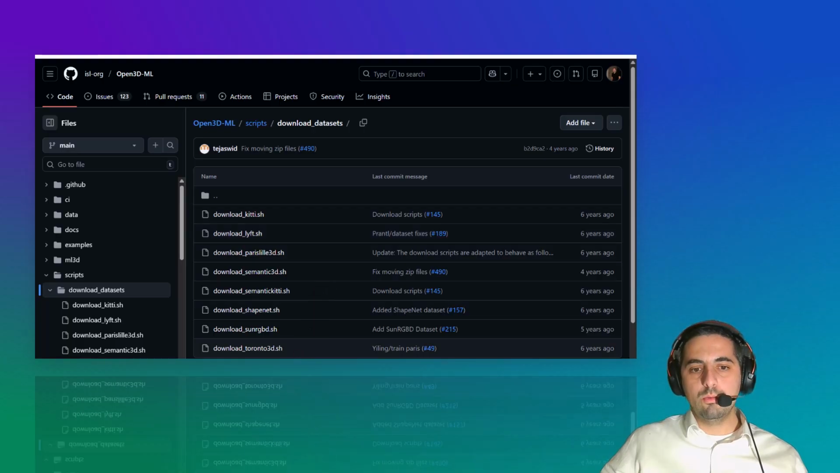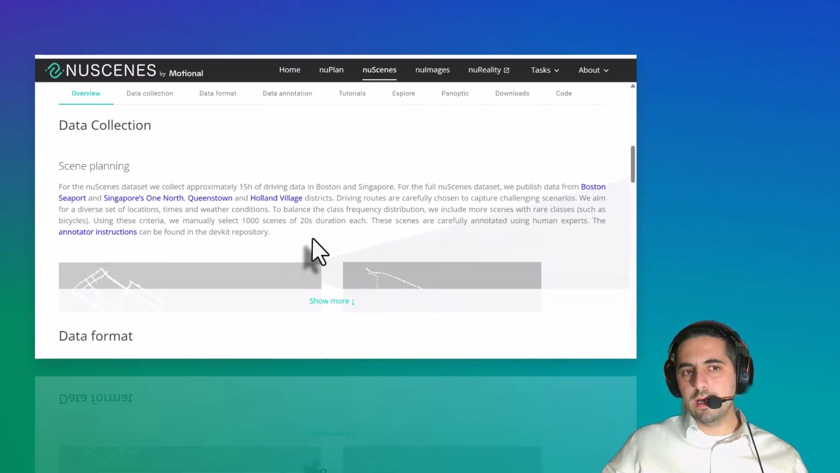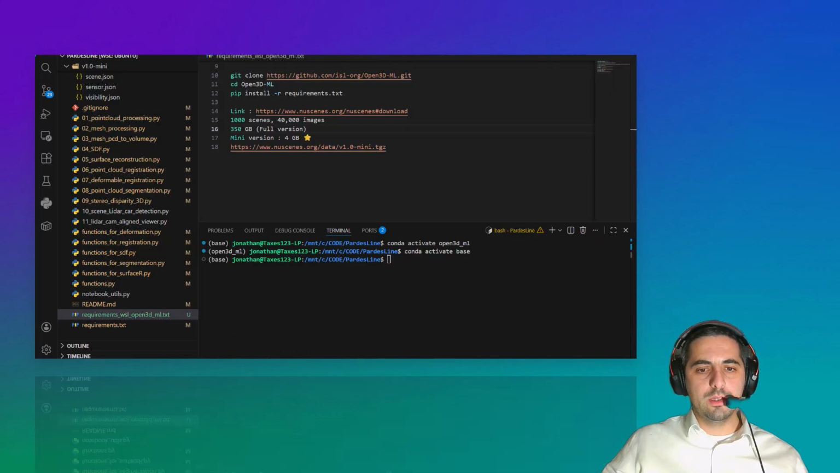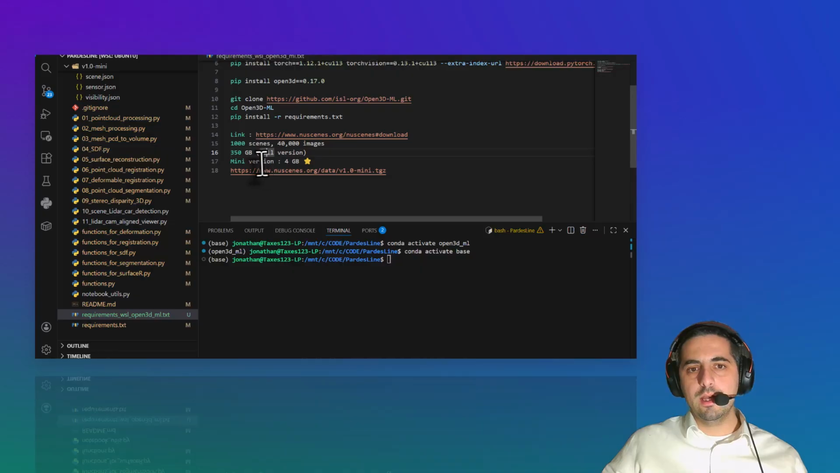So what is currently working for me is to download this dataset, nuScenes. This is the current one. In this dataset, you can read to understand better what exactly the content is, but here I put all you need. So these are the details of this dataset. We have 1,000 scenes and 40,000 images. The full version is about 350 gigabytes, and the mini version is about 4 gigabytes, and this is the version I used for the demo.